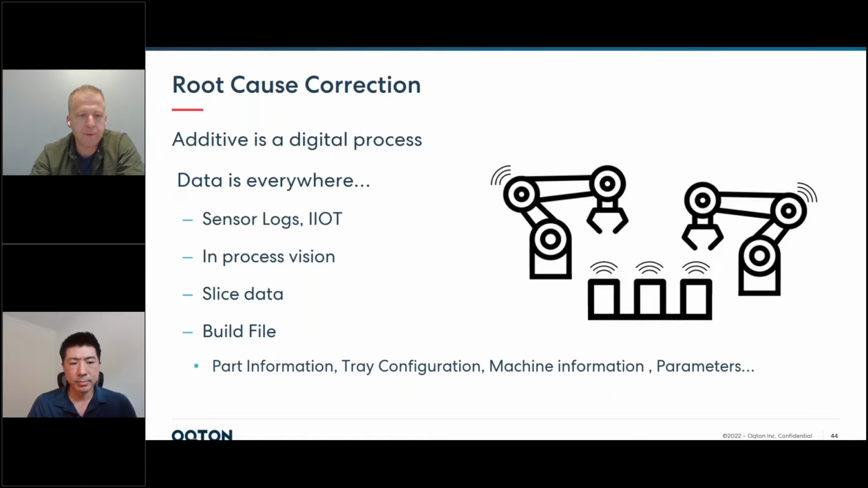With the machine shop or casting shop, it's pretty dynamic, right? No one's capturing ambient air temperature inside of a machine tool and correlating an error back to it. That's just not common, right? So the advantage you have with additive is data is absolutely everywhere. You've got slice data, you've got digital build files, you've got build vision inspection, you've got laser and melt pool inspection, you've got all this great data that you can use to root cause correct.